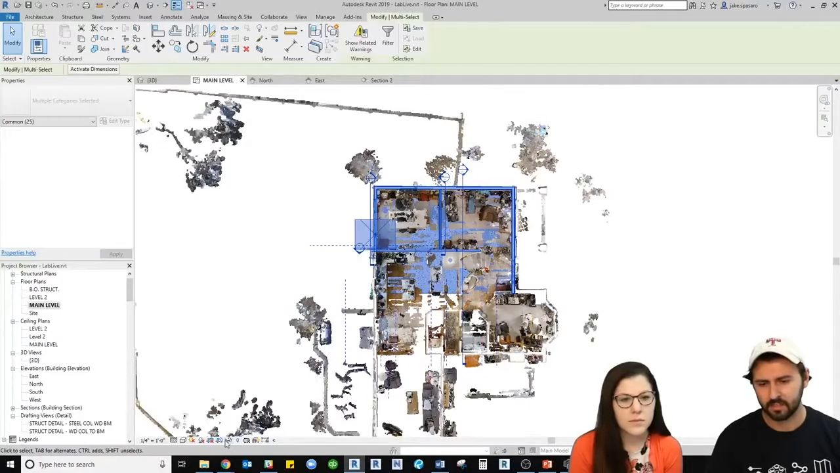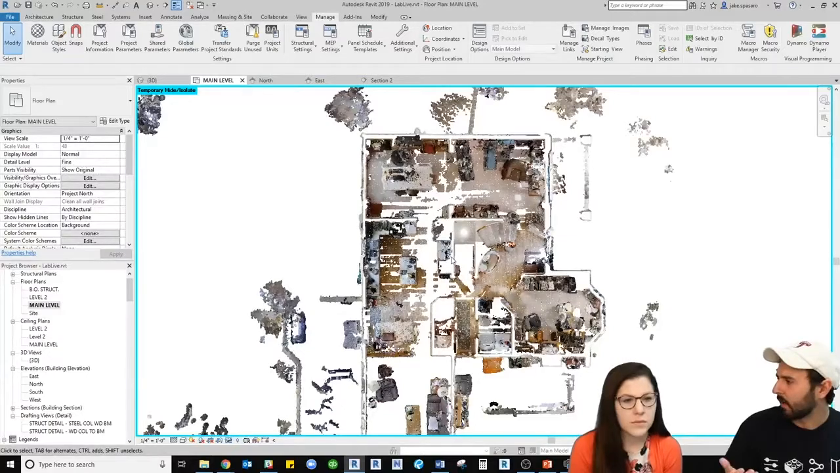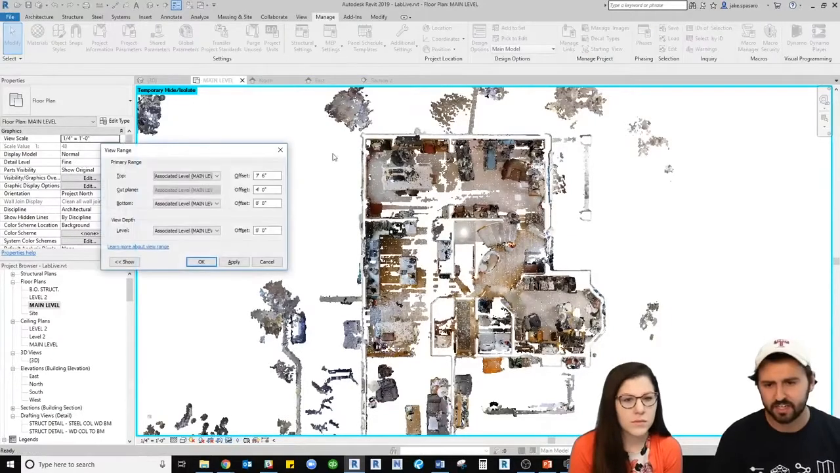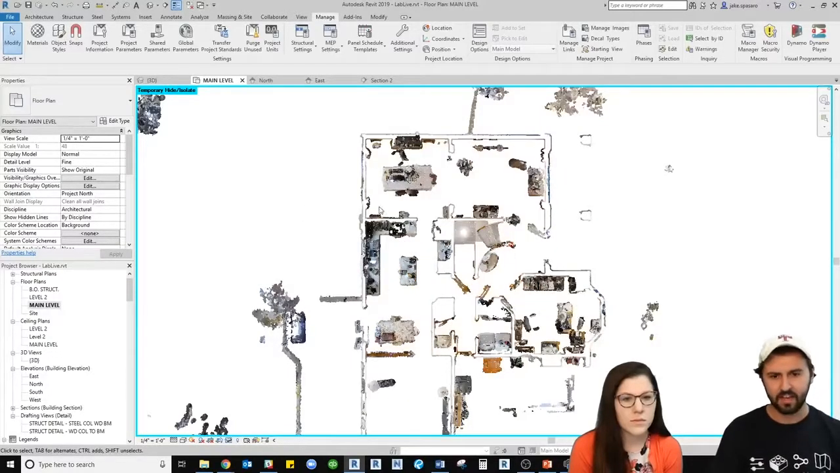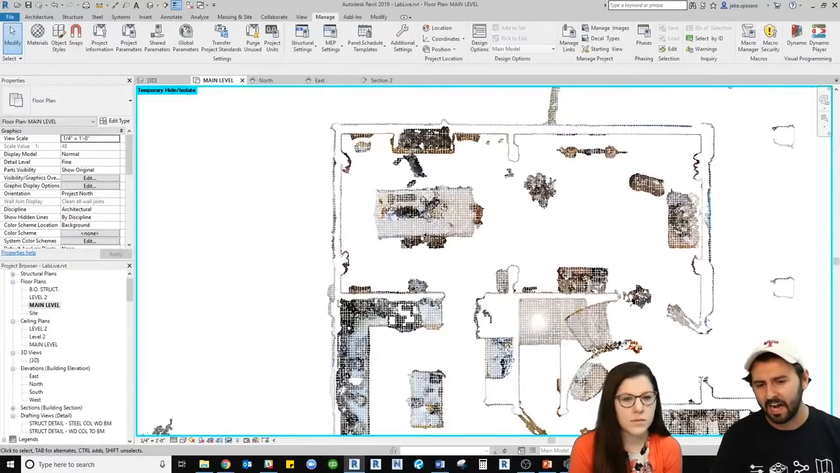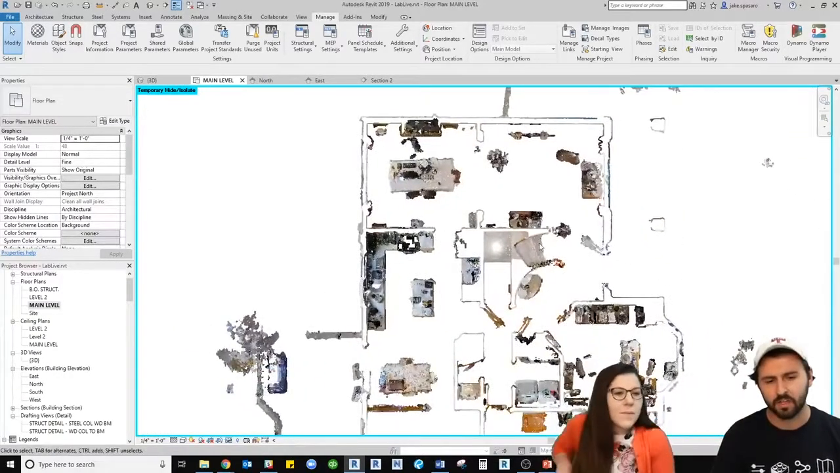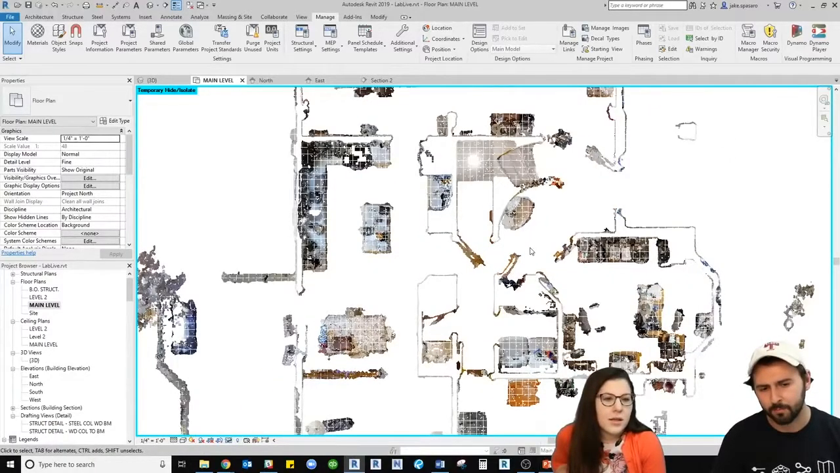Let me hide all these guys. But that gets hard to digest, you're like, what is going on? So I usually like to take the view range and cut it probably 2 to 3 feet above the floor, and that'll clean it up for me and give me a real clear outline of wall thicknesses, where the stairs are going, doors, you can see them swung open.